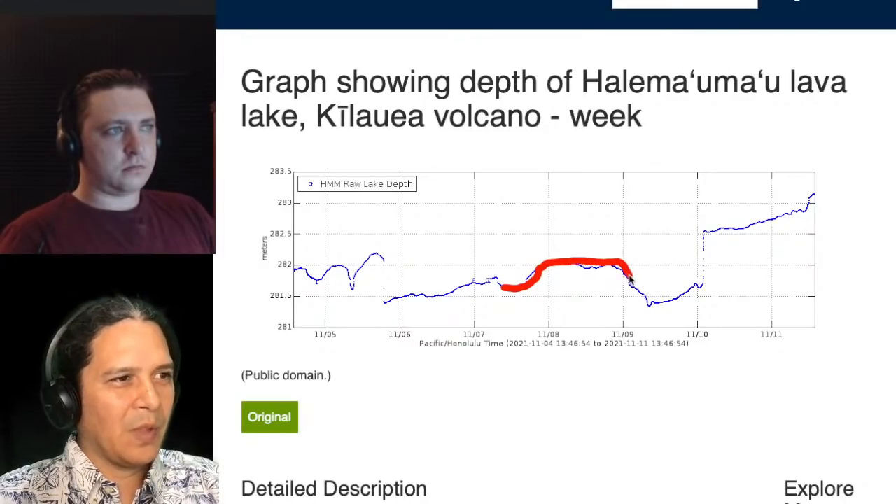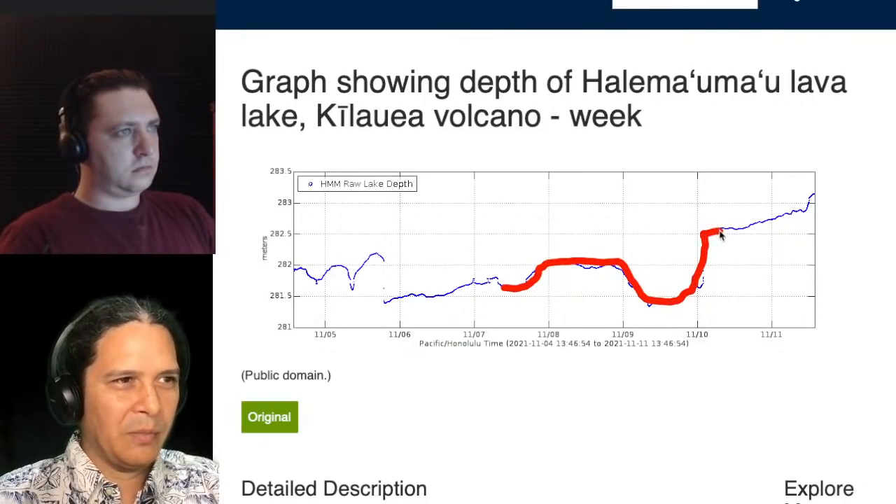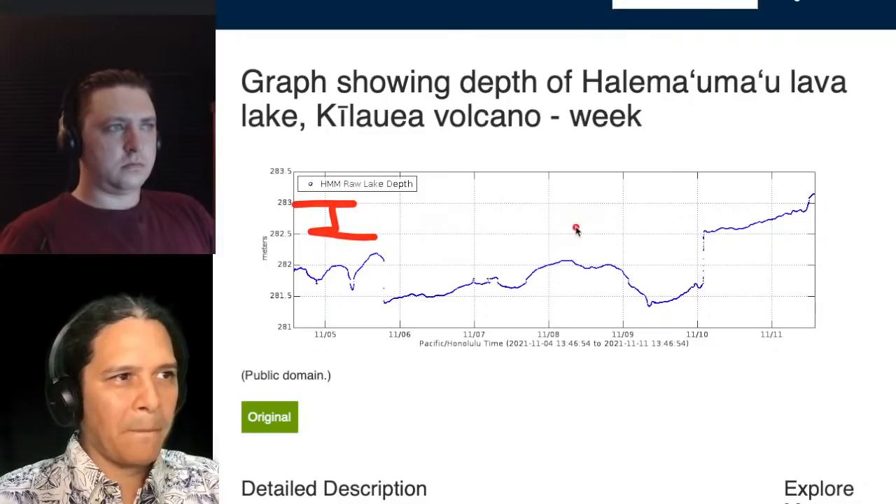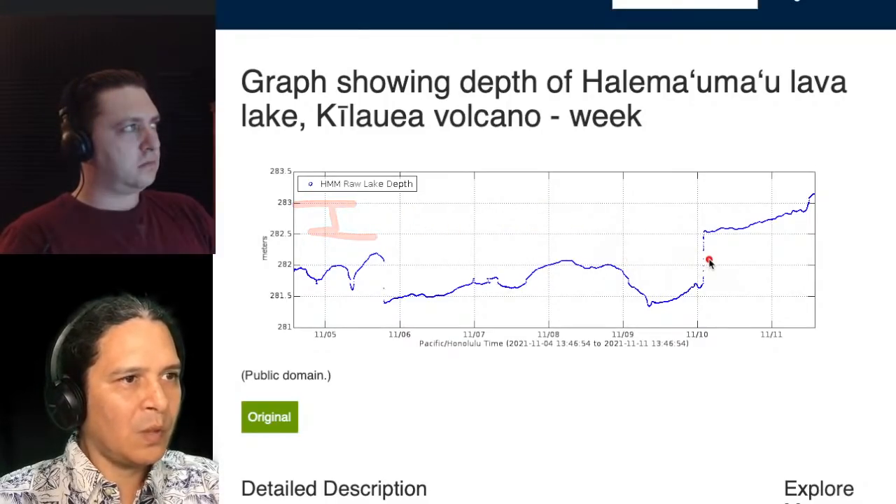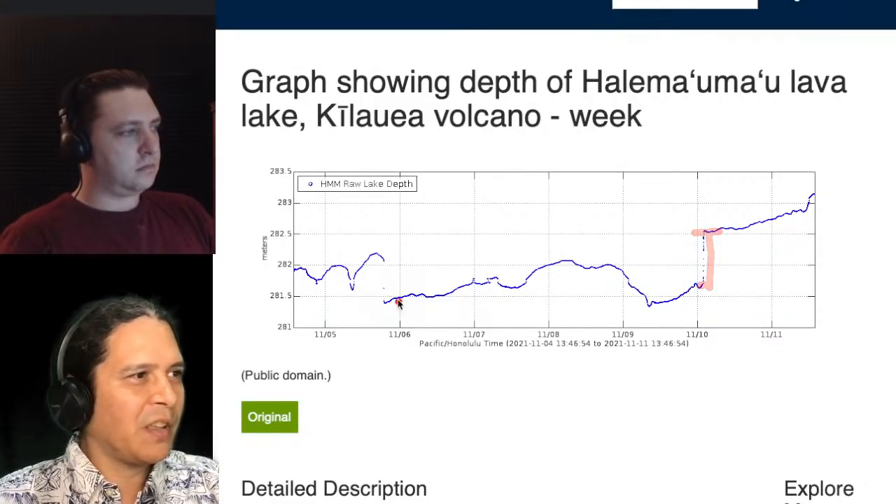And actually, you can see it seems to recede a little bit afterwards before that other piece jumps in its way here. Our scale is 0.5 meter per hash mark through here. So you can see that the size of the block that's drifting into view here is not quite 1 meter tall, which is an interesting thing here. And maybe we're coming across other blocks as well.